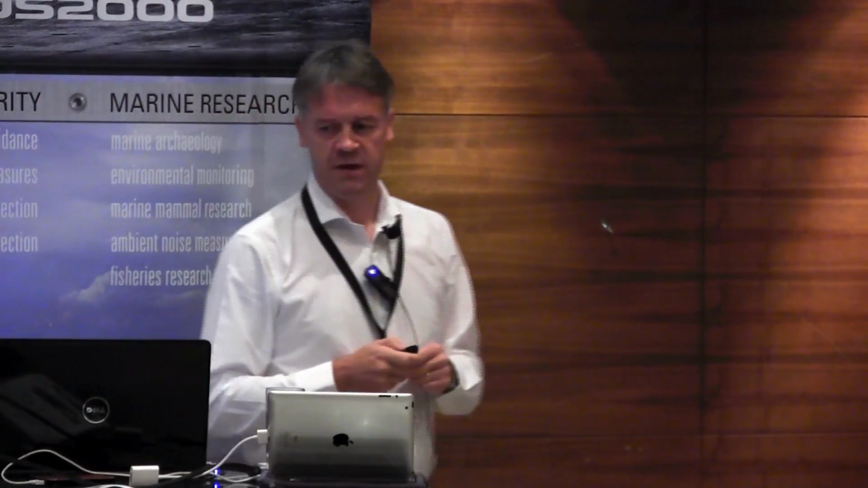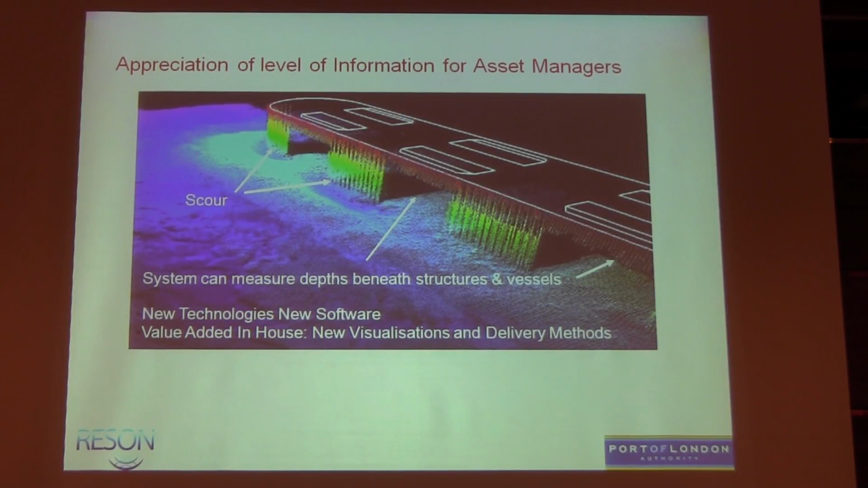And again, when we were doing our standard berth surveys, we'd be looking at the depths alongside for the vessels to moor here, or pre or post dredge surveys. We started to pick up the areas that would be common to any of you who use Multibeam now, but in the early days to us was a sort of enlightening in a way of what we could do.